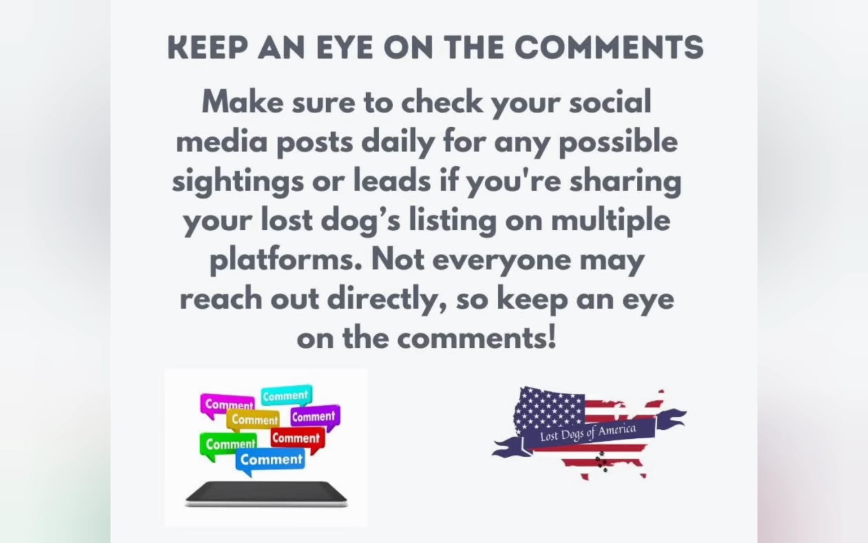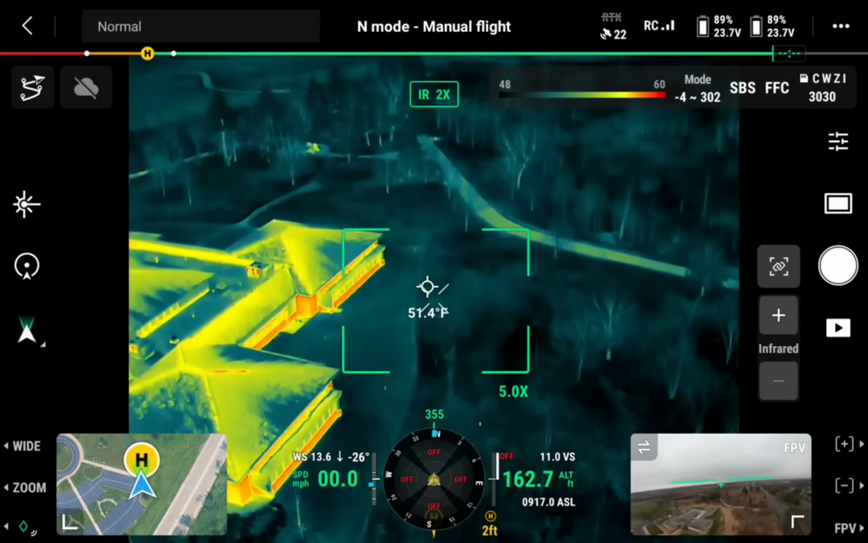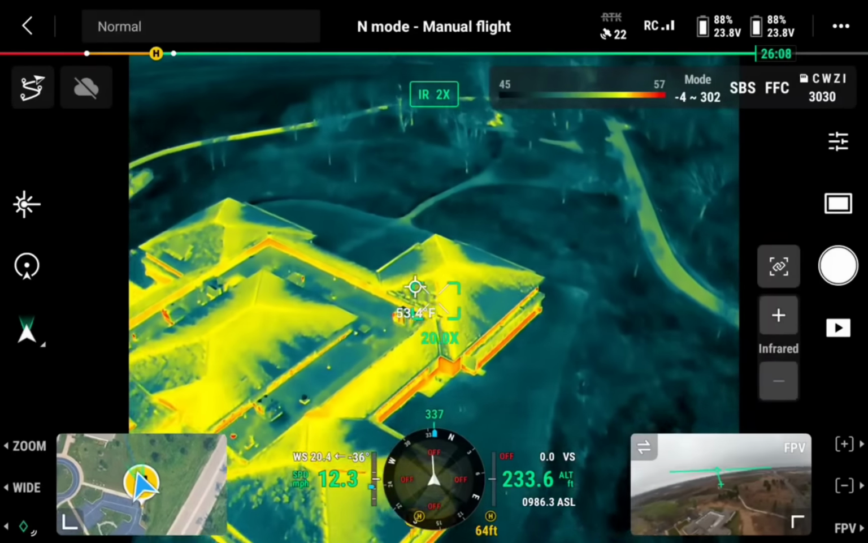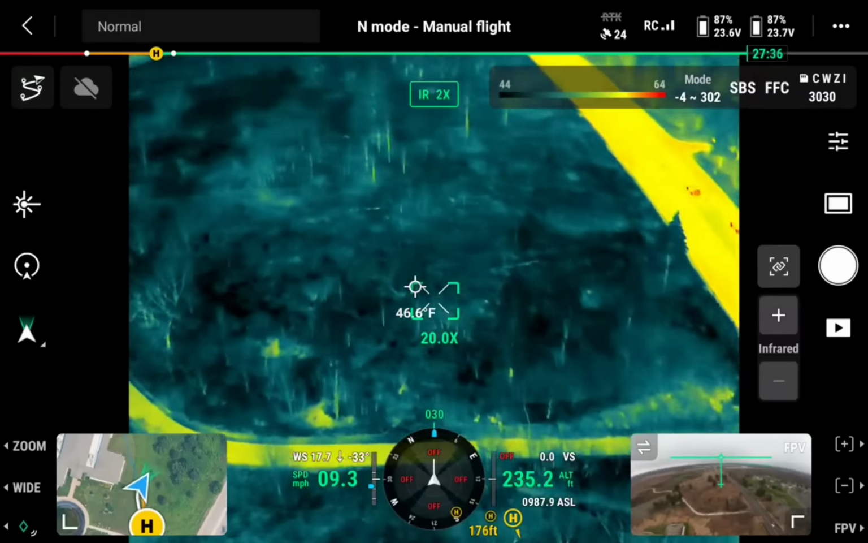We did a search early on, and this is our important note of the day from Lost Dogs of America. Make sure you check social media posts daily for any possible sightings and leads, and maybe even assign somebody to that while you're looking for your dog, because it's really important to get all of those leads, especially if you have a whole bunch of different postings out there. It can be very confusing, but that was important in this case.